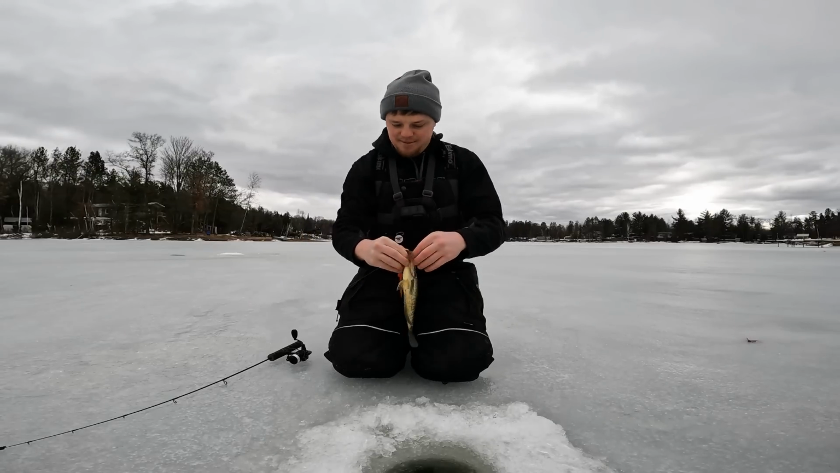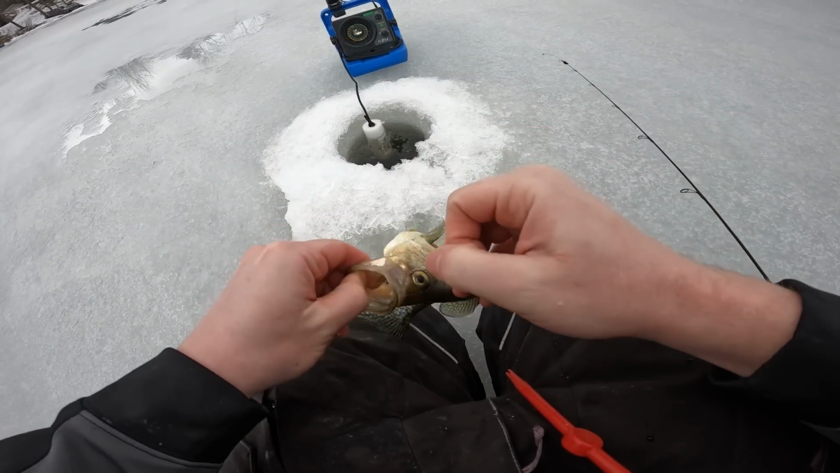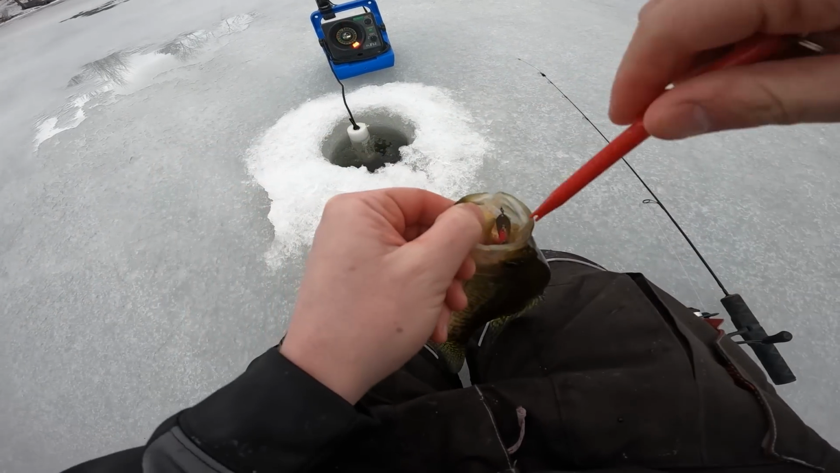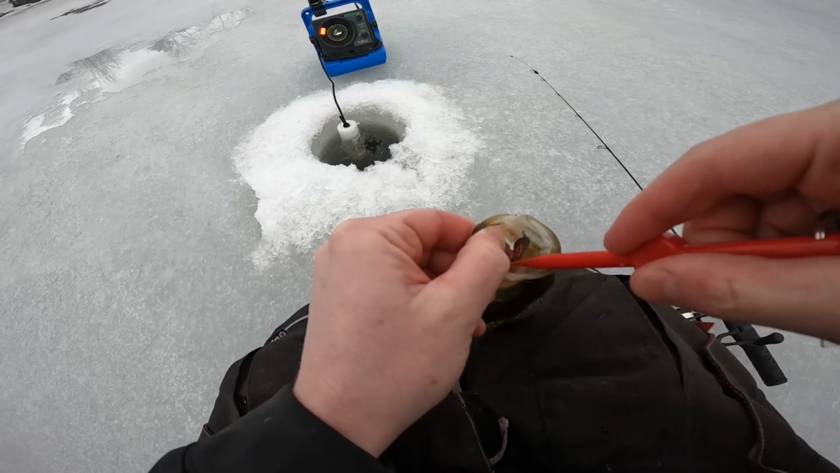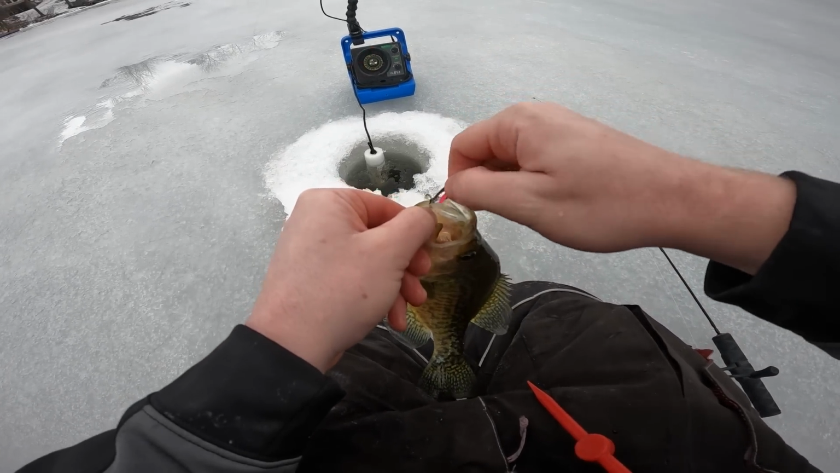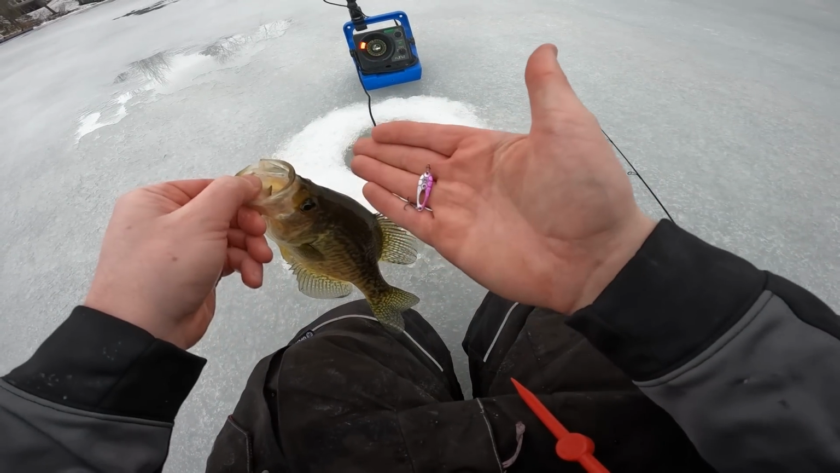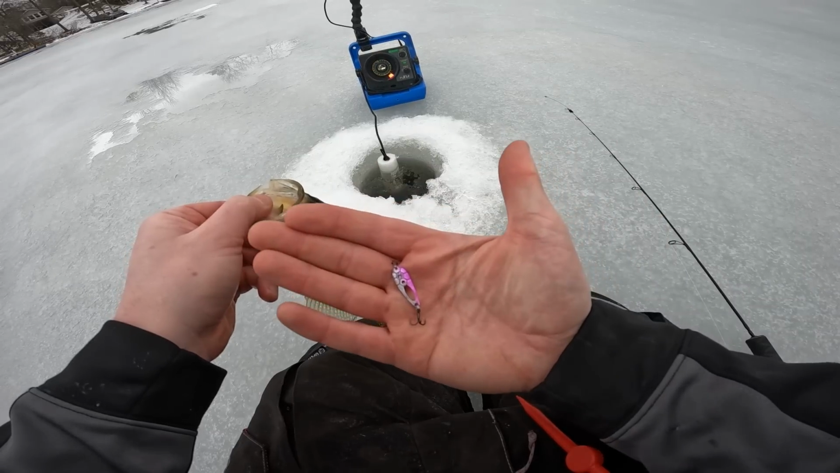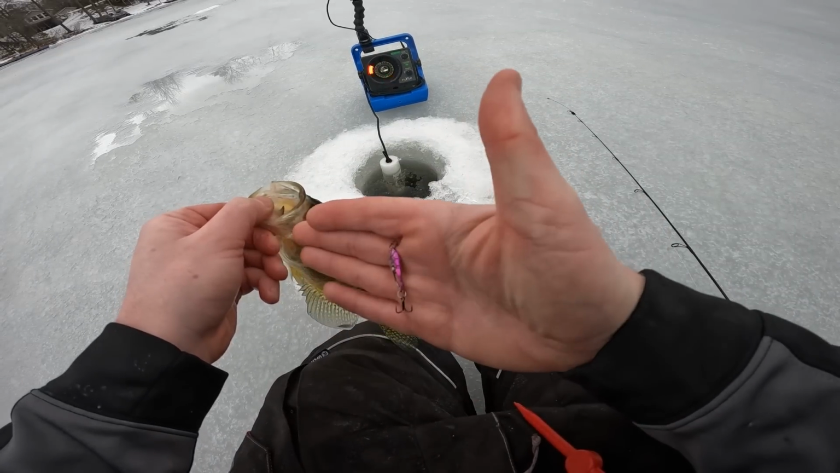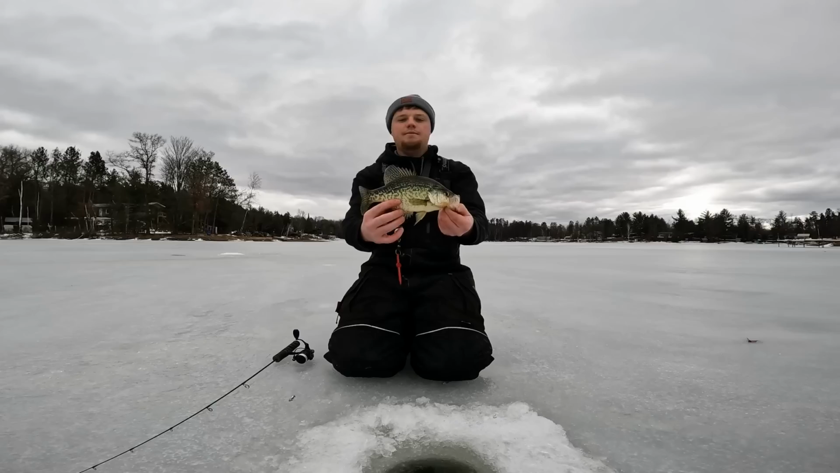That's why I absolutely love this micro Dinner Bell spoon from Frostbite. This is a tungsten bait actually, so it gets down in that deeper water fast, and when you're fishing shallow water it gets down there very quickly, and these crappies seem to love it. This is one of my favorite baits to run for crappies. Really love that purple pattern, with the chrome and the purple on there. It gives it a lot of flash, especially in some clear water, and it catches awesome fish like this one.